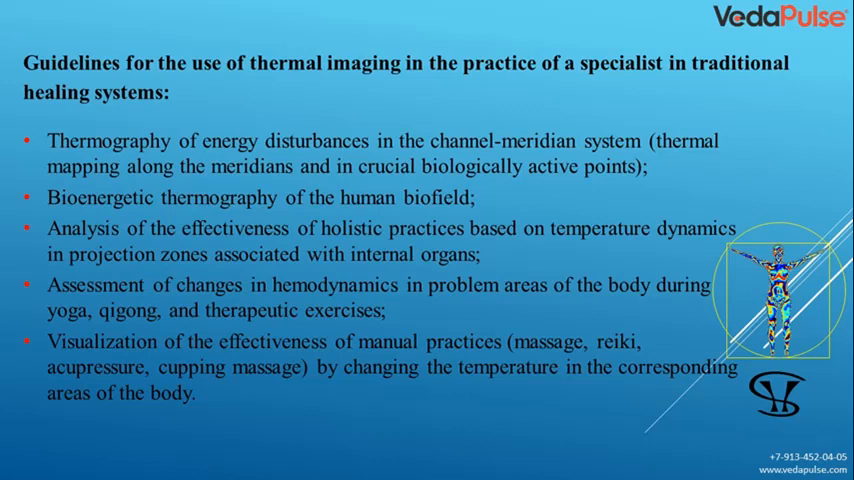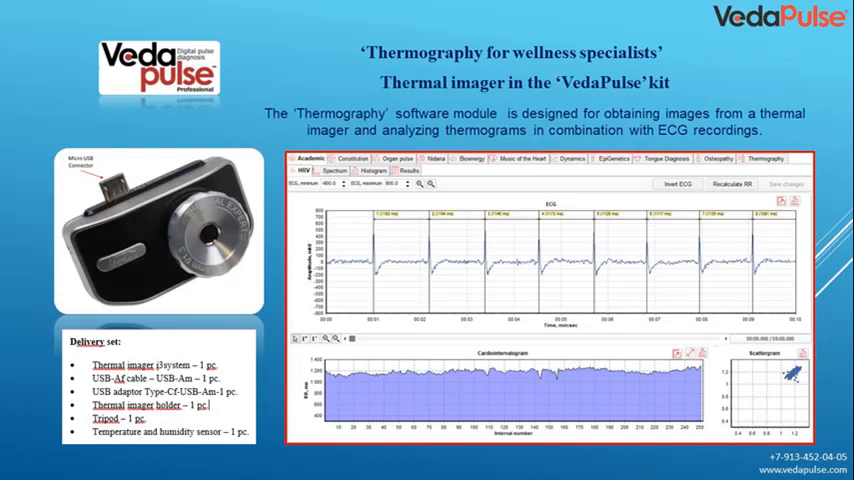A very important section in the VedaPulse program is a recommendation on how to visit a sauna for medicinal purposes, and the temperature field will tell you that it was effective. Now we move directly to thermography for wellness specialists. Thermal imager as part of the VedaPulse kit.